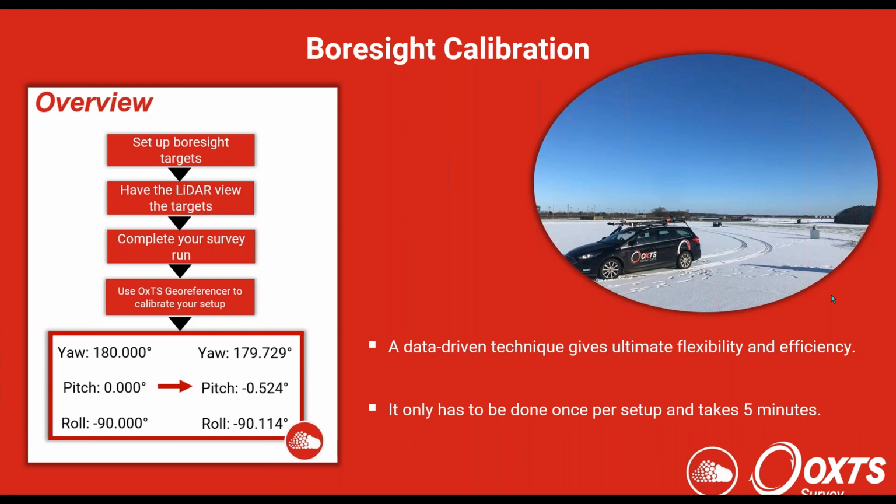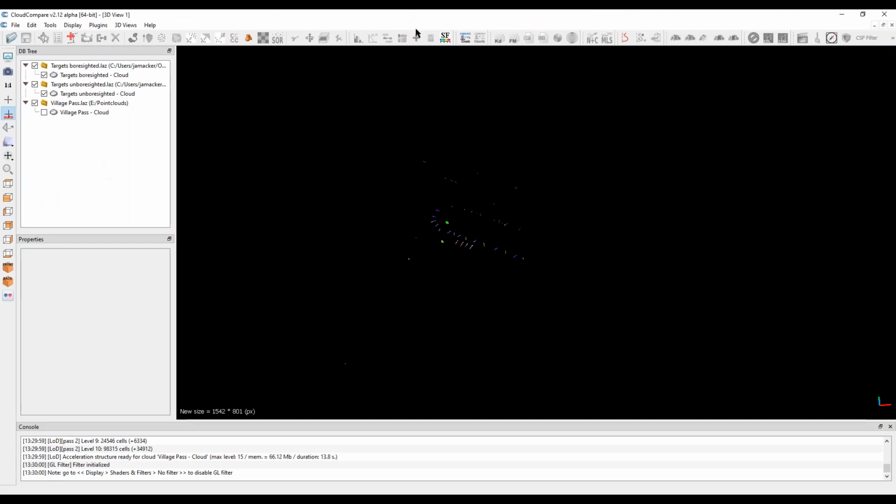And then you go into georeferencer and you just let georeferencer do the work, essentially, and it will calibrate the angles between the two devices, as you can see, to fractions of a degree that you wouldn't easily be able to do by eye or by other methods. And I'll just show you here.